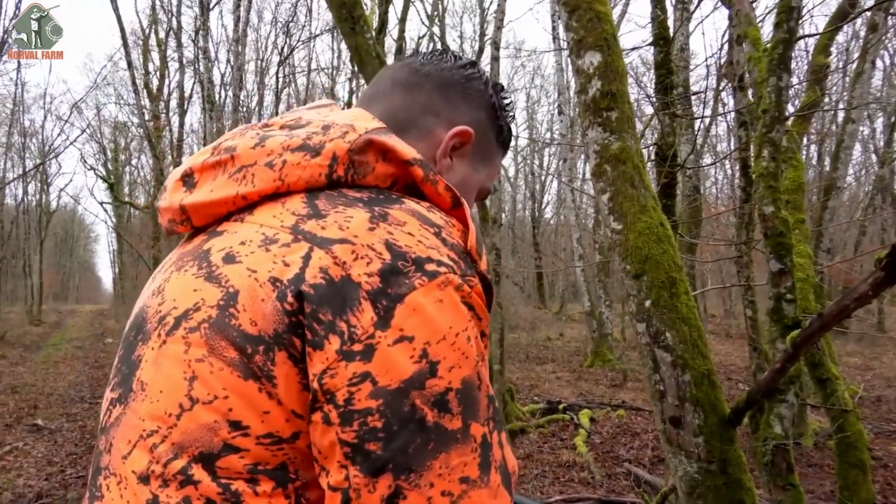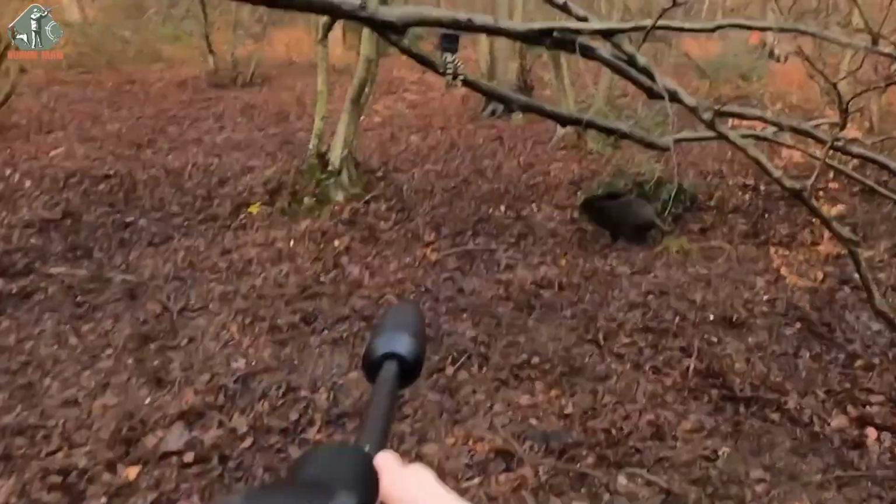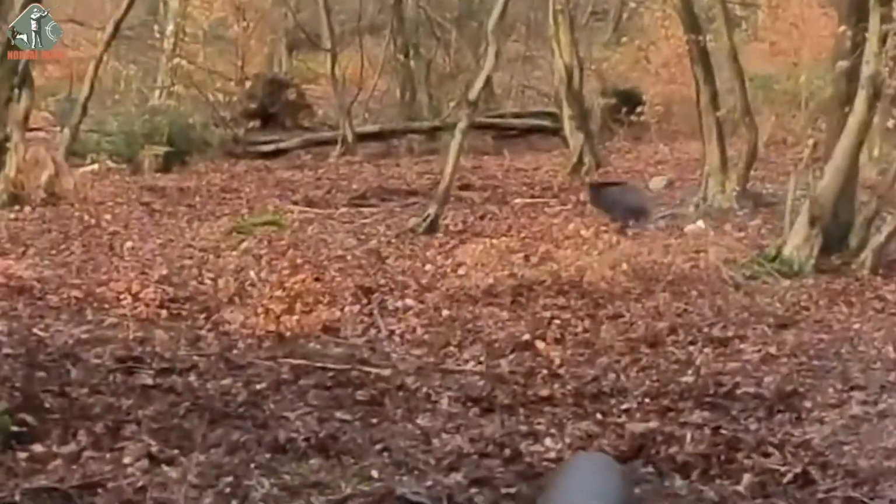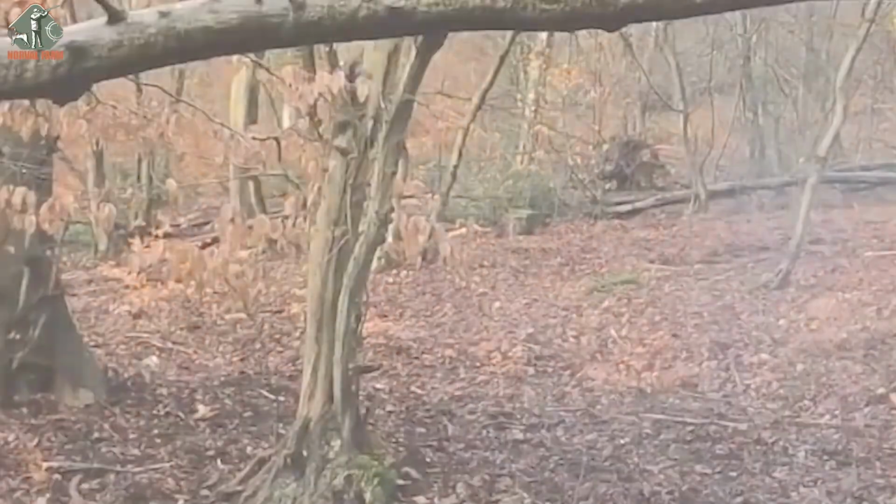The rustling of leaves nearby put me on high alert. Just as I raised my weapon, a wild boar burst out and darted right past me. I fired without hesitation. The first bullet missed, but the second hit its mark, dropping the beast within seconds.